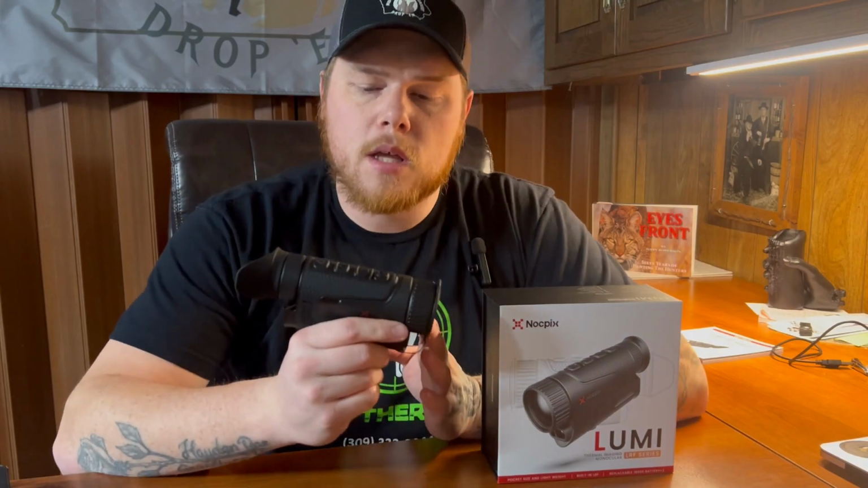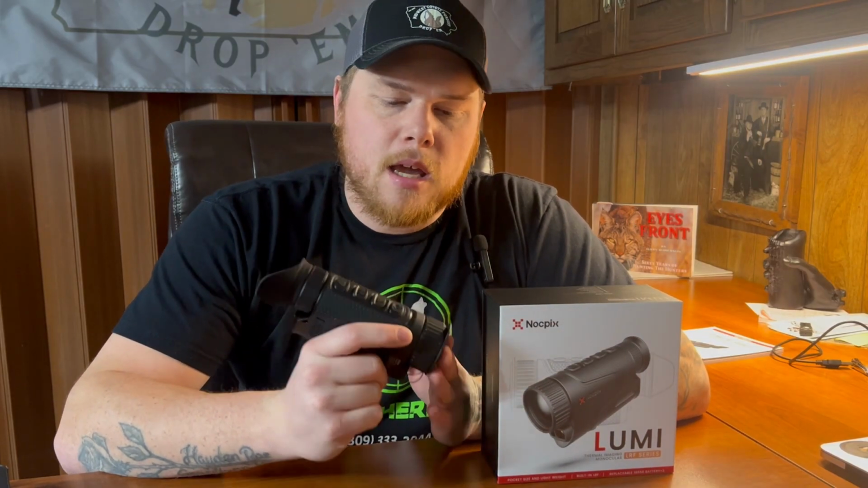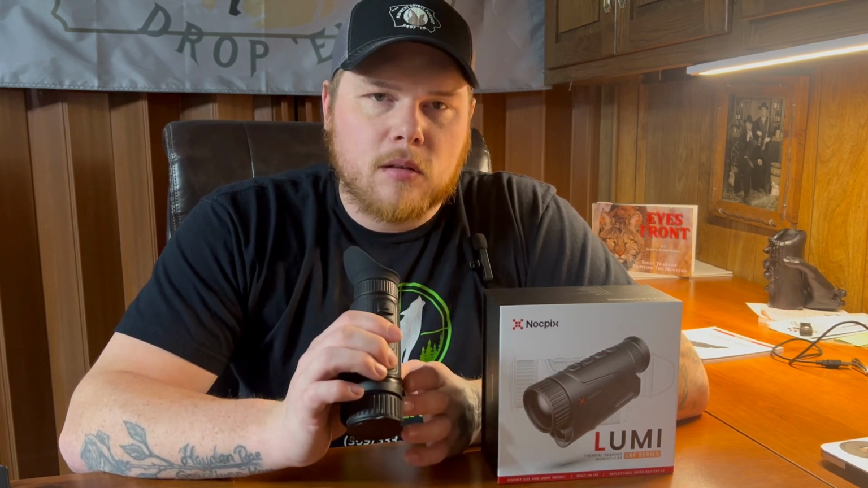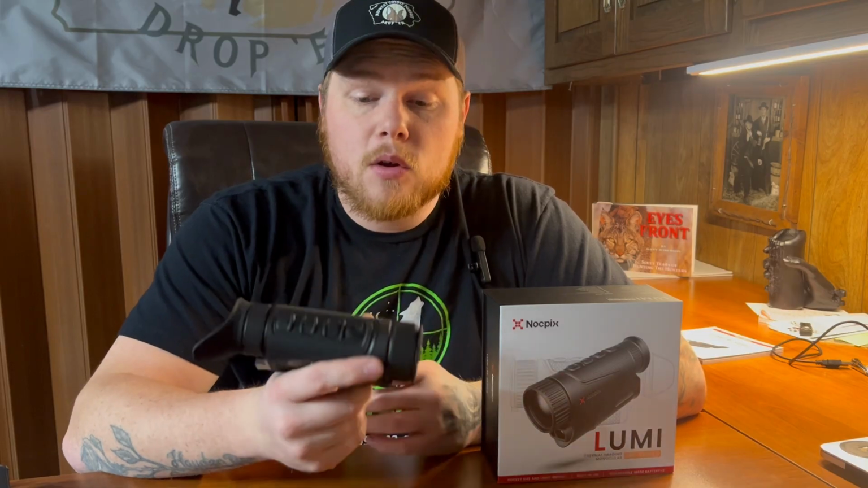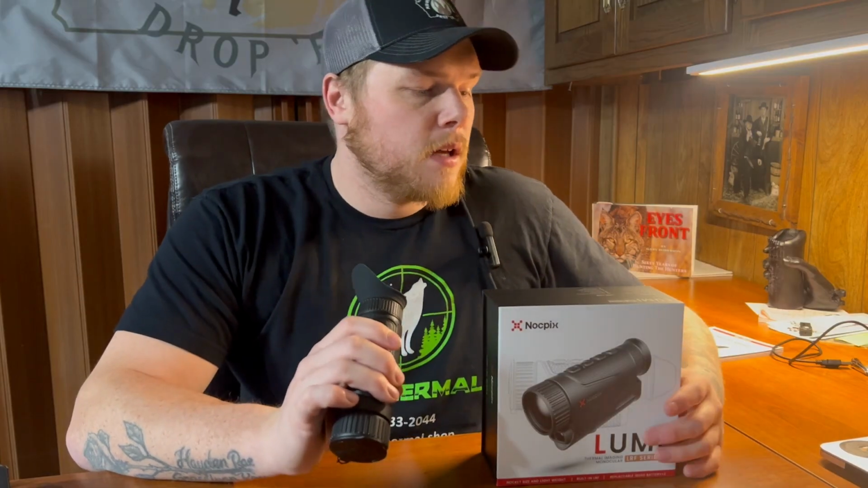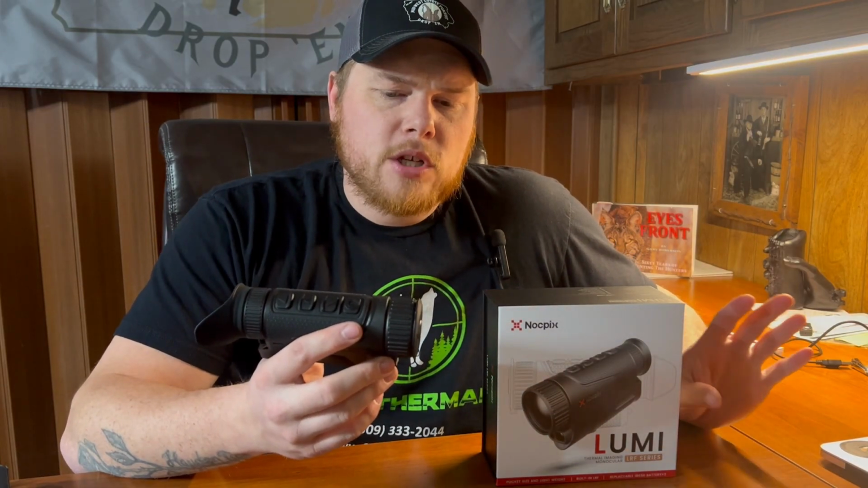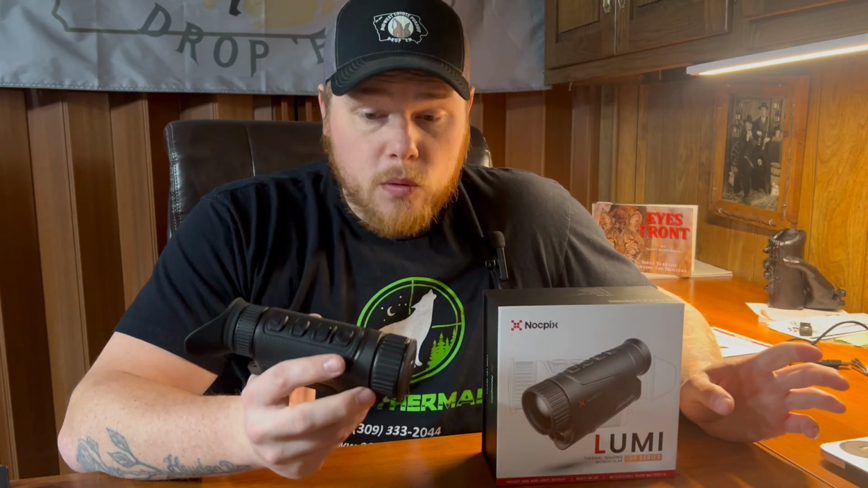Overall review on the Nocpix Lumi H35R. It is a 640, as I mentioned. Got the rangefinder in it. Very lightweight unit, very compact unit. Takes your normal 18650 batteries, as I mentioned earlier. The laser rangefinder reaches out to 875 yards, which is nice.